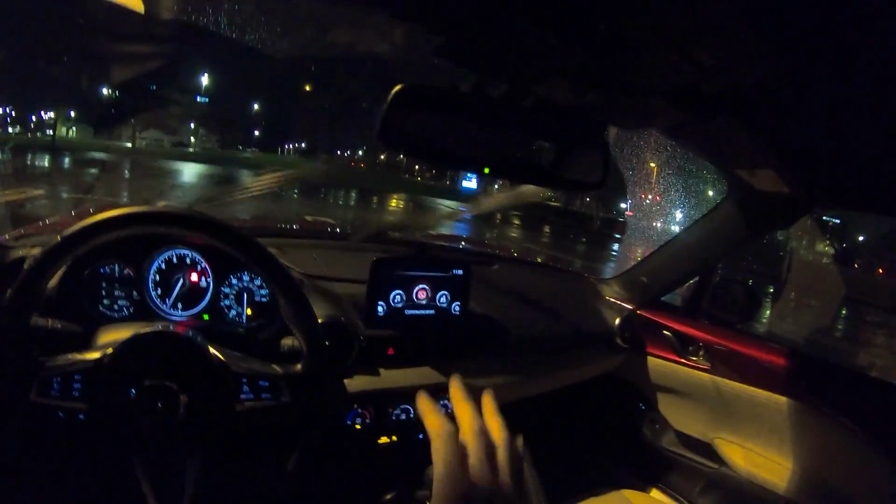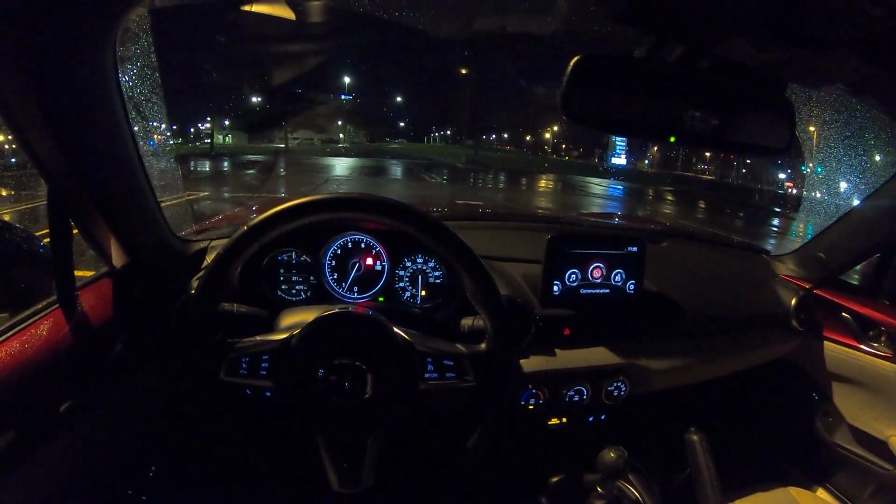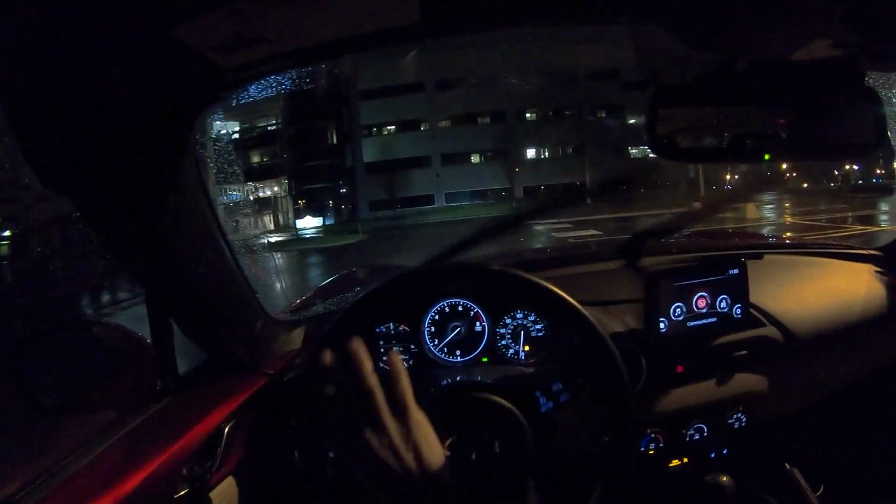This soft top 2019 Miata is a performance powerhouse. It's gonna embarrass some fast cars on the track, that's for sure. It has really a lot of promise for autocross. It's a really fun street car. On winter tires, it's a little bit sketchy, but I think with some grippy rubber, this thing would be just phenomenal.